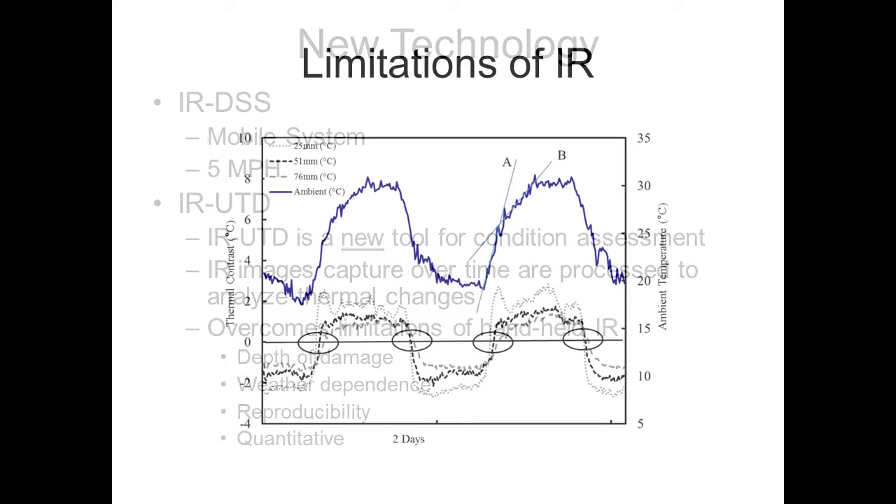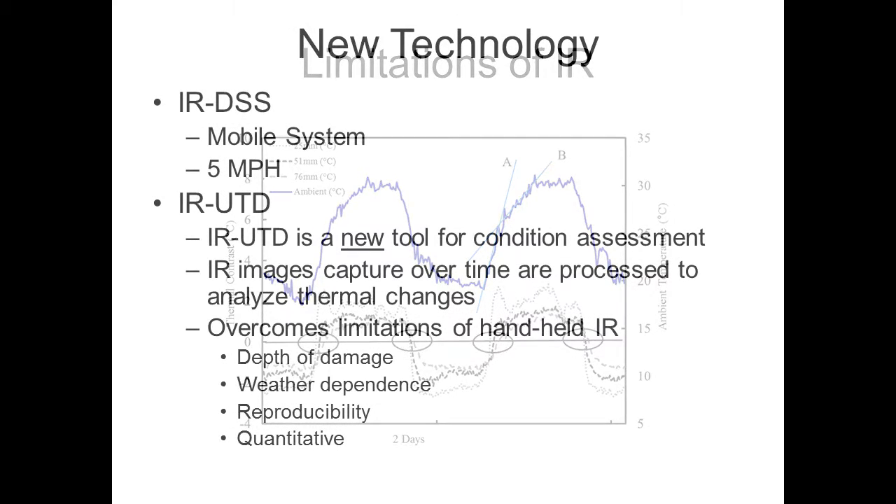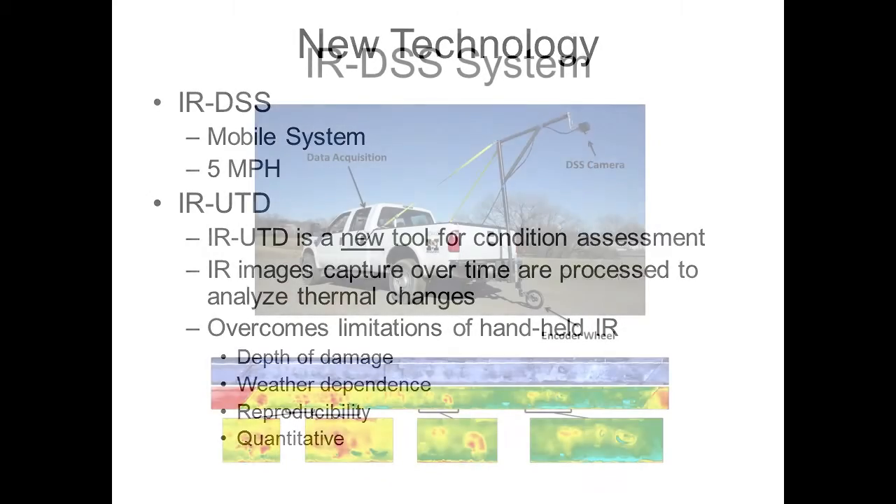So when you look back at our previous graph, you see that during the day this got hotter, but during the night it got cooler. And so if you capture the full 24 hours of that, then you can increase the signal-to-noise ratio and get better data. And this overcomes some limitations of conventional handheld IR. It can give you some information about the depth of the damage. It's not as dependent on the weather, and it's very reproducible and quantitative. And so I'll show some examples of that.